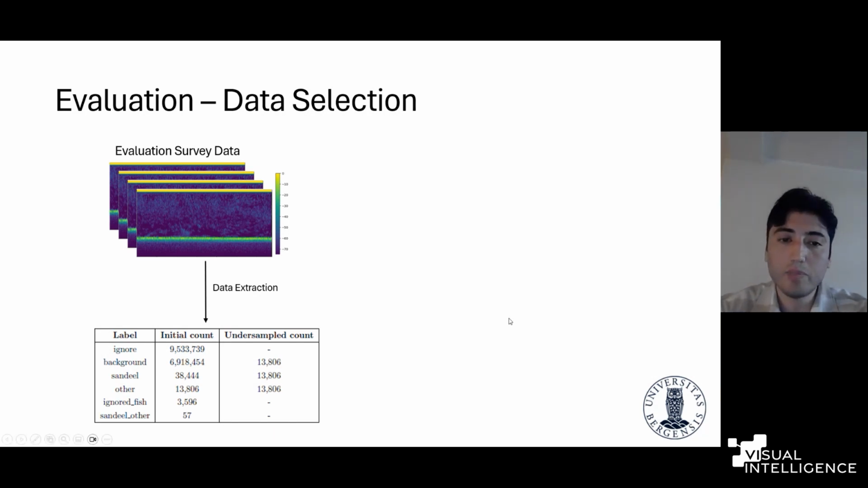And for each patch, we also wanted to label them. For example, if a patch is completely below the seabed, we call it the ignore class. If it contains only background, we call it background. Sandeel, if it contains sandeel; other is the same. And in some years, some different kinds of fish species were introduced, but they are not general. They are not used for all areas. We simply ignore them. As you can see, there are quite few. And finally, if sandeel and other exist together, it is also ignorable.